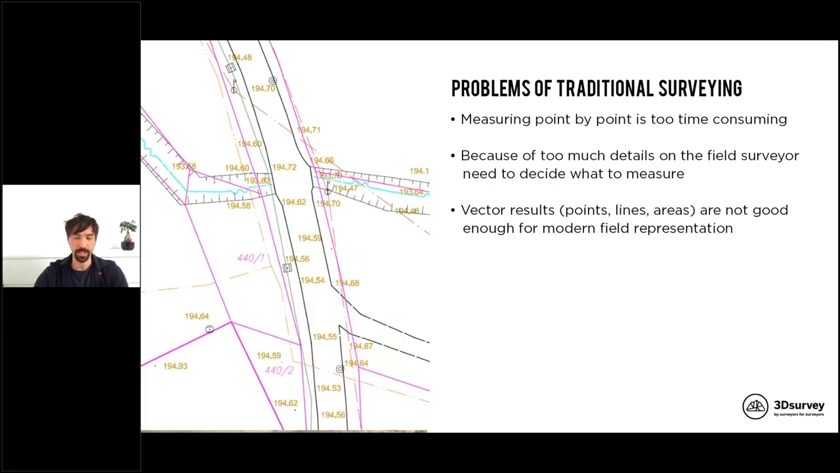And if we look a bit more at the problems of traditional surveying, we know we need to measure point by point to later connect them in an office. This is sometimes time consuming because of too many details in the field. Surveyors need to decide what to measure and what not.